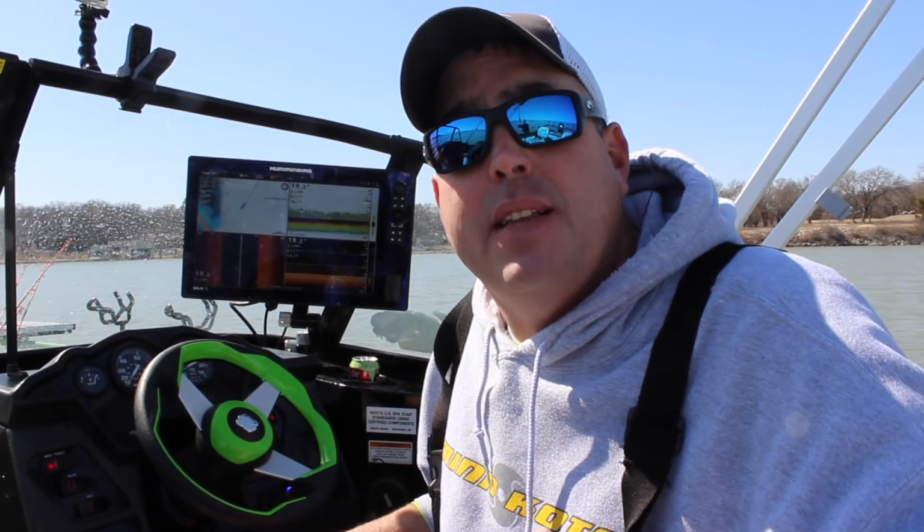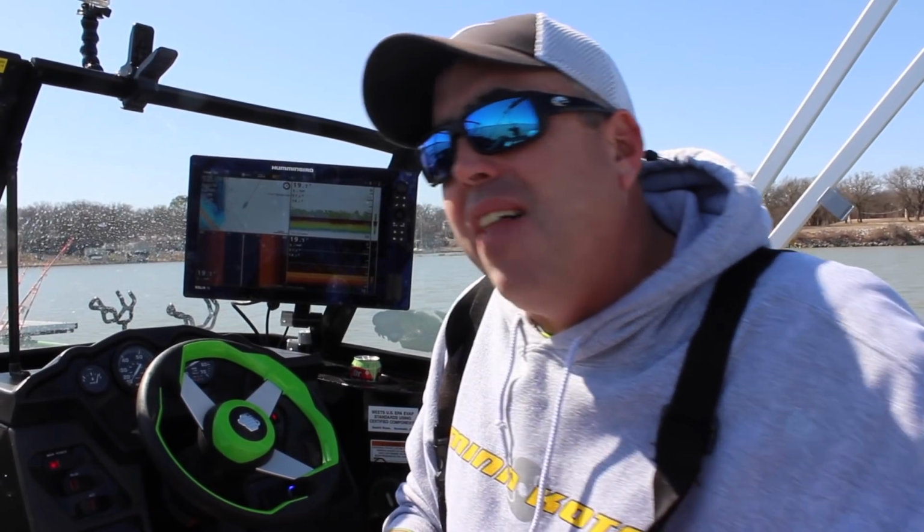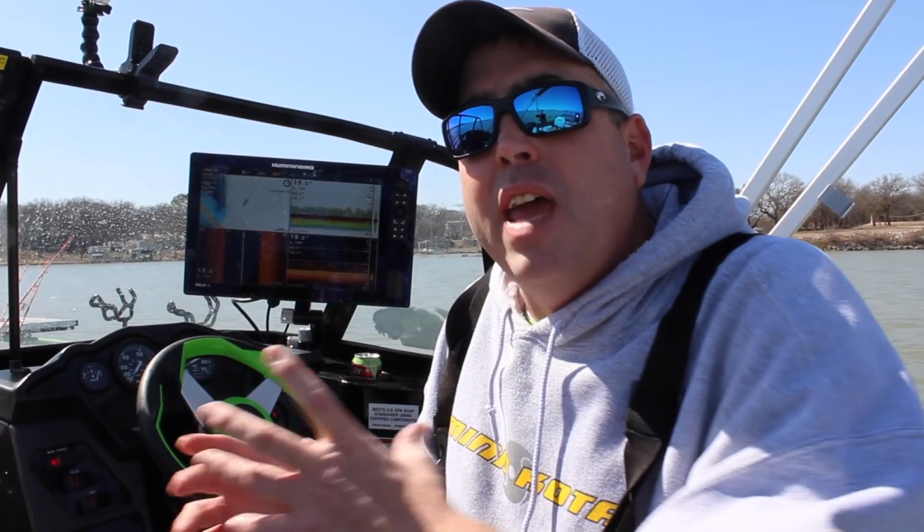So if you have the speed set at 3, you're going to keep your boat speed as close to 3 as you can. If you have the speed set at 4, you're going to keep the boat speed as close to 4 as you can. I like to keep mine in most situations at about 3, and I'll keep my scan speed to about 3.5 miles an hour, and that's going to give me the best images in most situations.